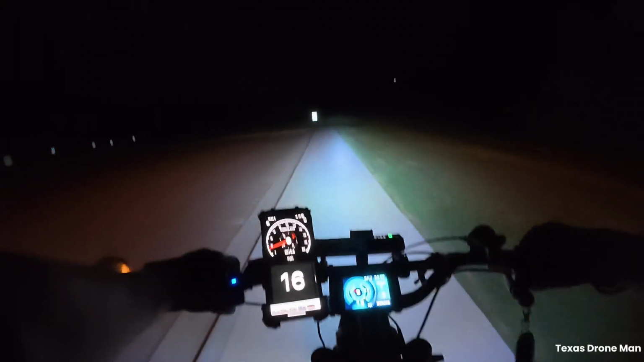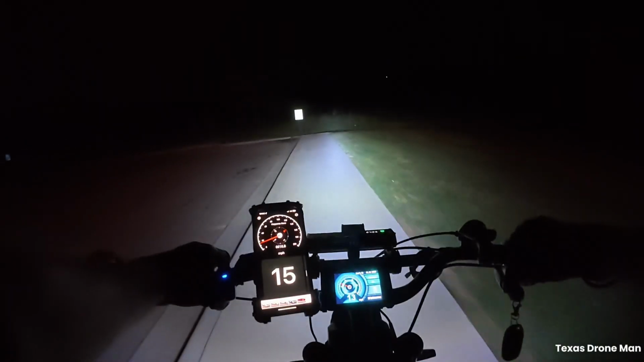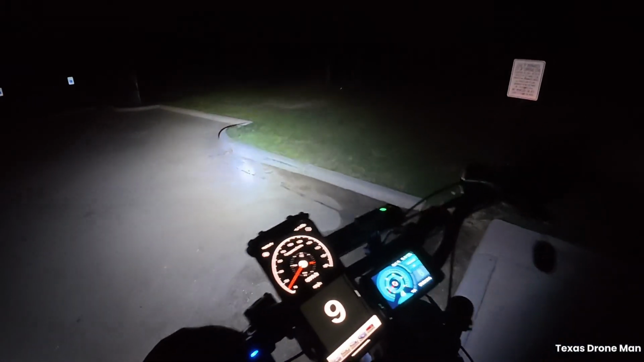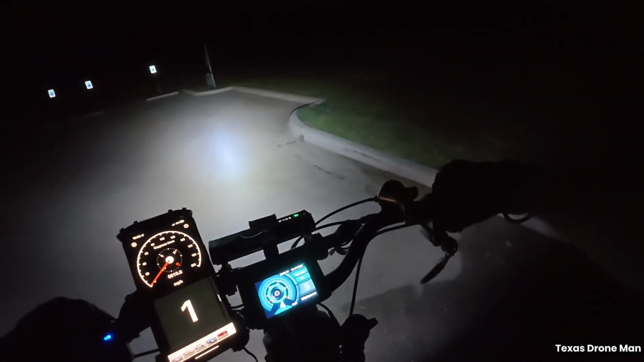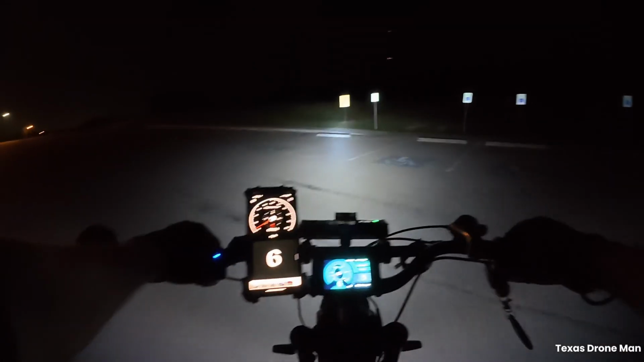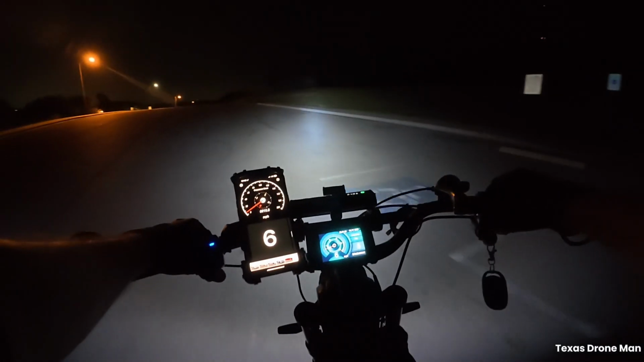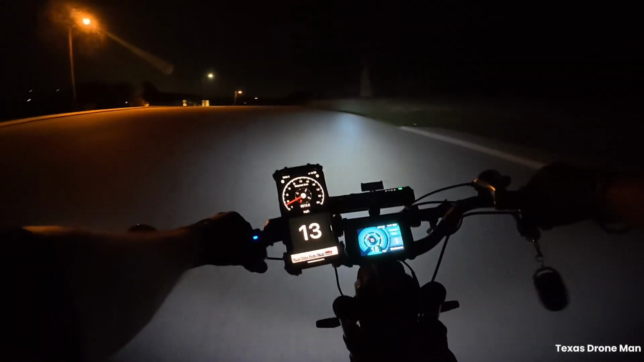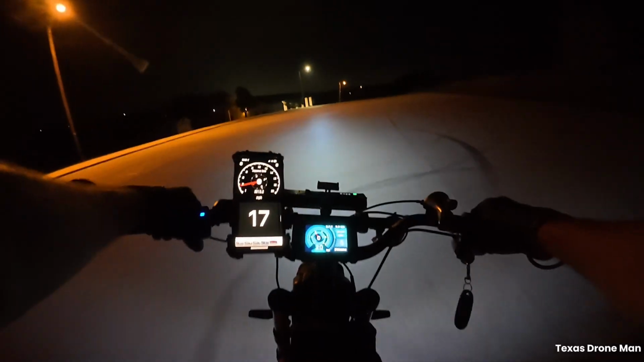I would journey out into the woods over there and ride that trail, but see, it's damp right there. It looks like it rained here earlier, because that thing will be bad. It'll be muddy.